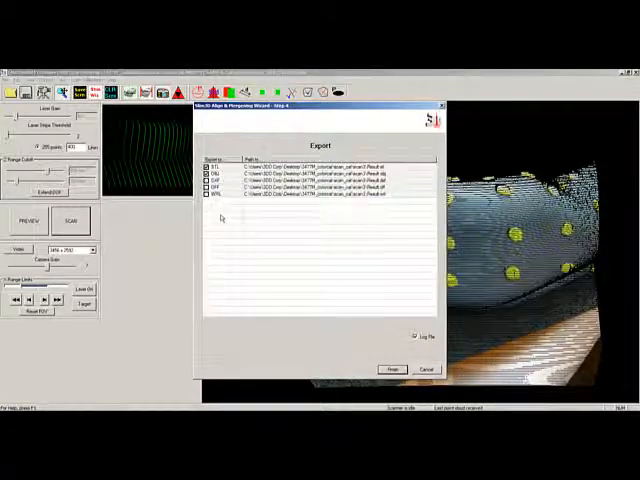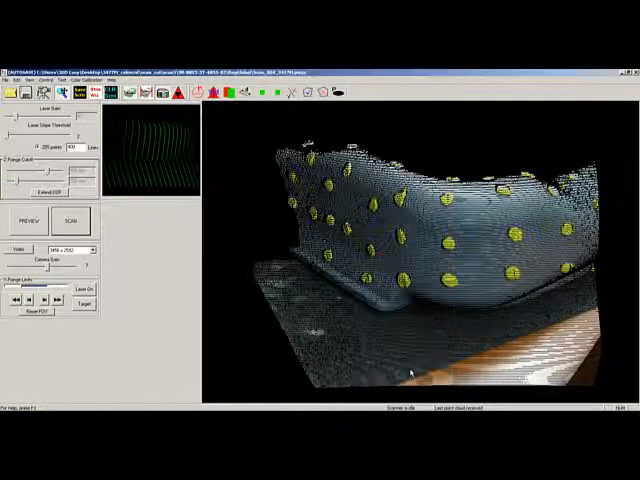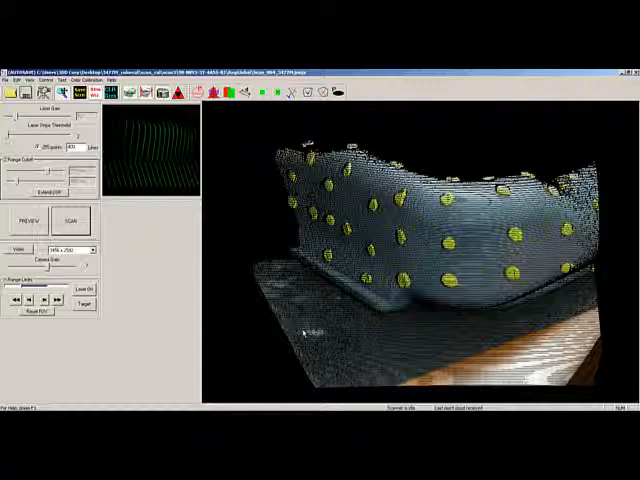Just hit next. We want to deselect these. We don't want it to produce any of these right here. We're just going to hit finish. It's going to save that final PMH right where we want it in scan 3.